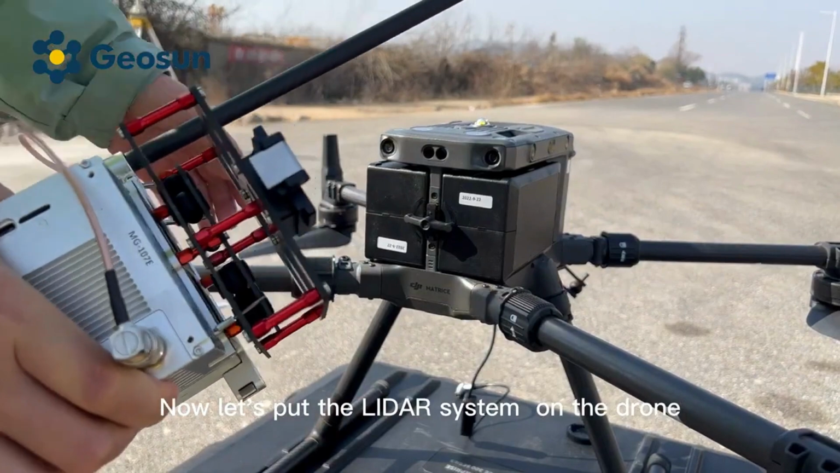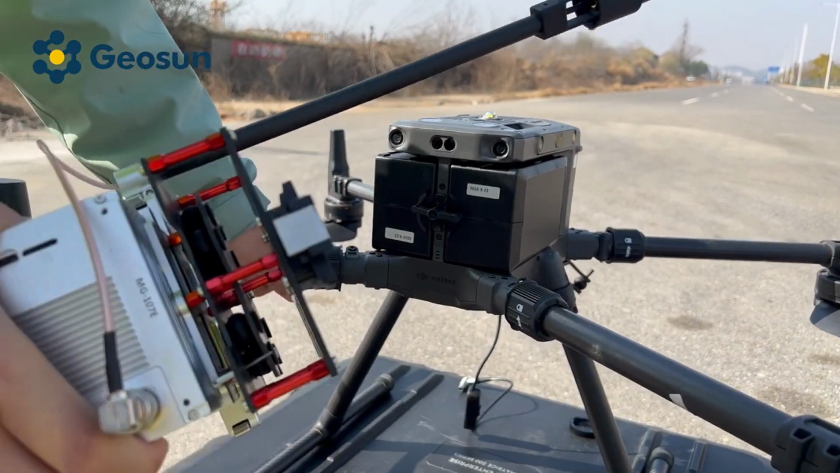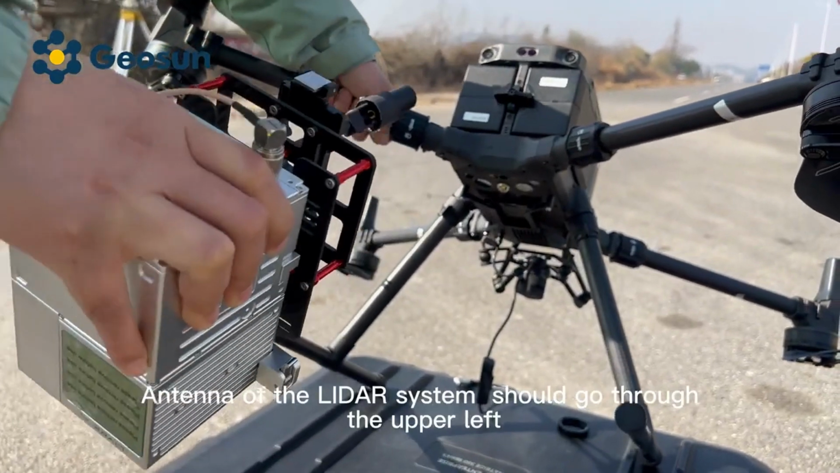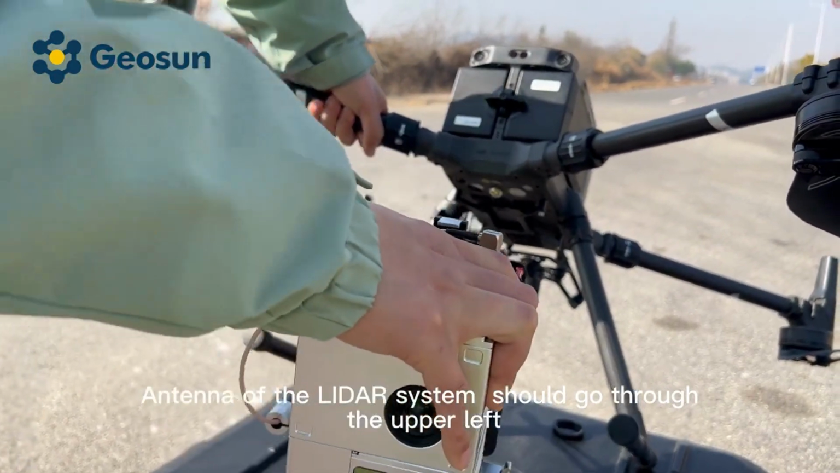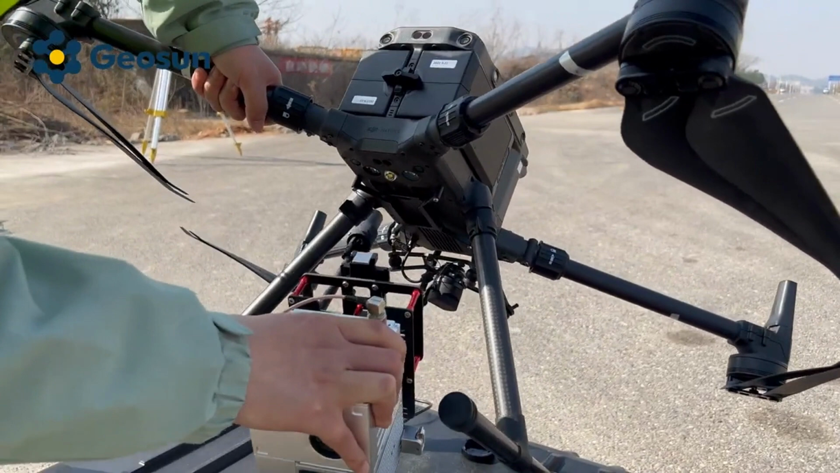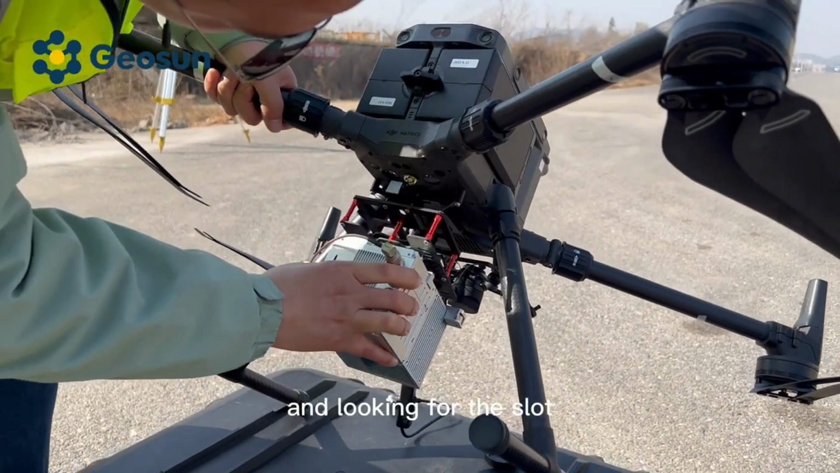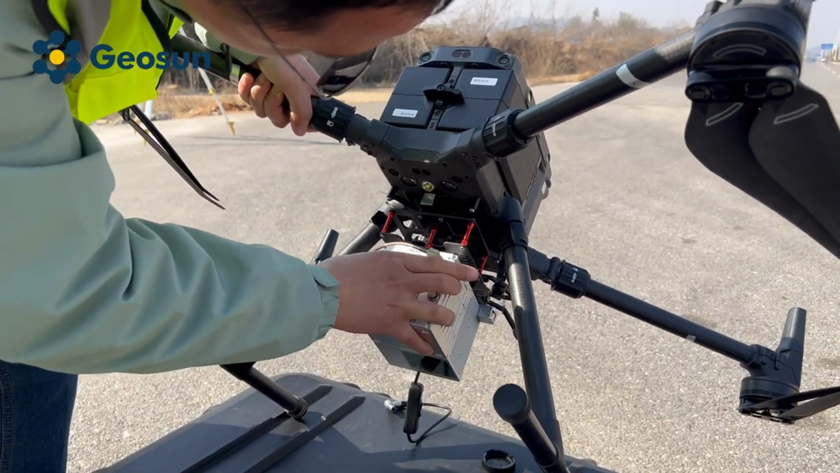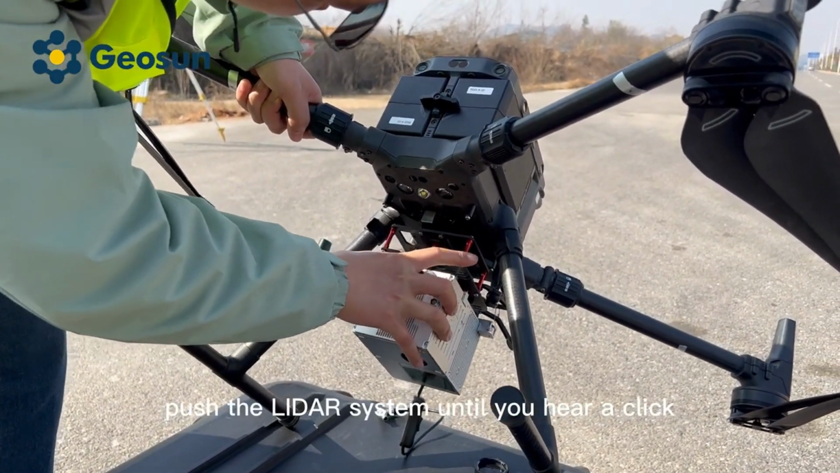Now let's put the LiDAR system on the drone. Be careful, the antenna of the LiDAR system should go through the upper left wing of the drone. And looking for the slot. Push the LiDAR system until you hear a click.